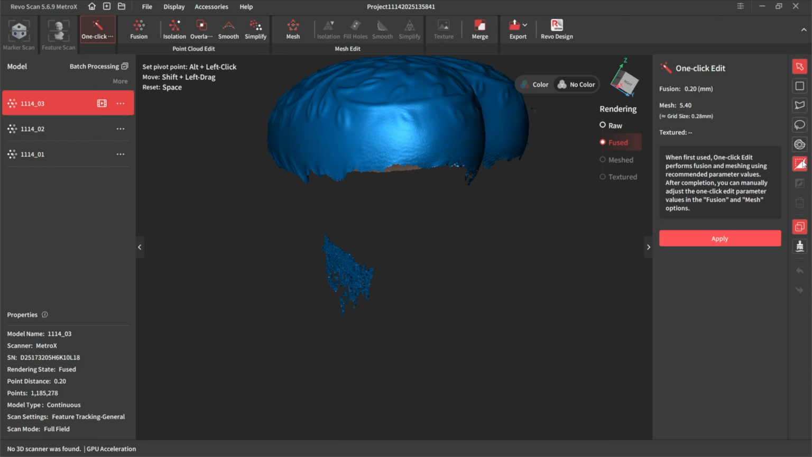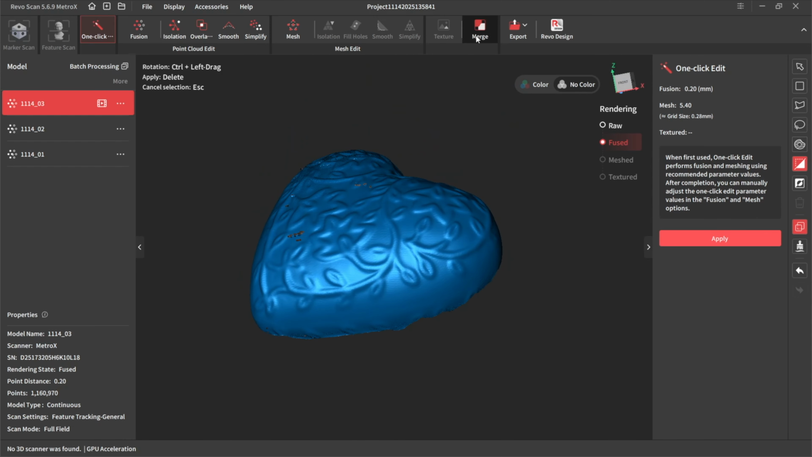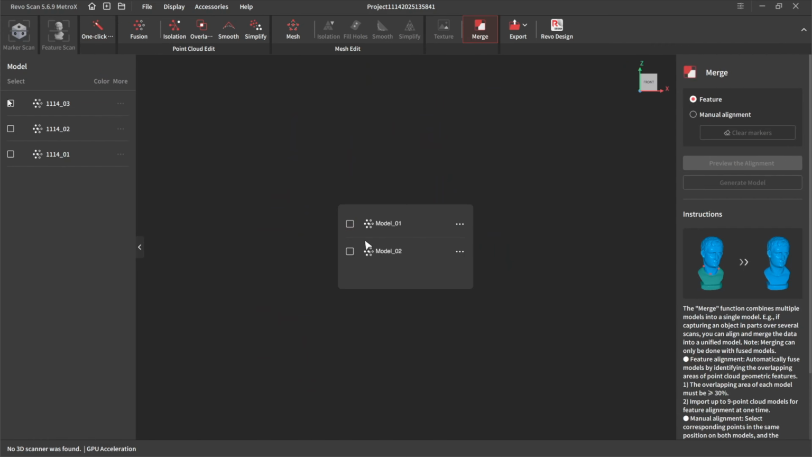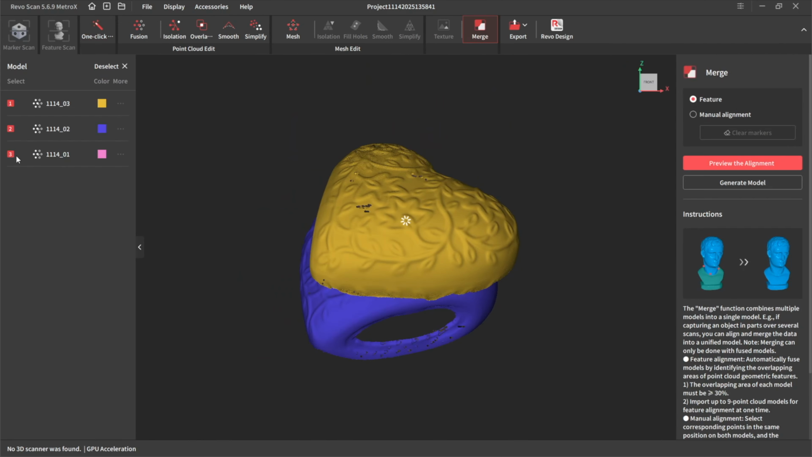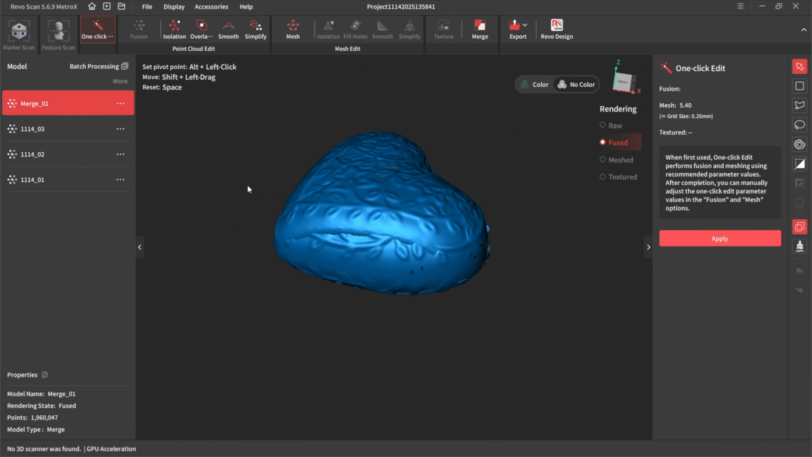So again, everything below the line goes. Boom. It's gone. Merge. Merge all 3 together. Feature alignment, and let's preview it. And let's have a look at this.